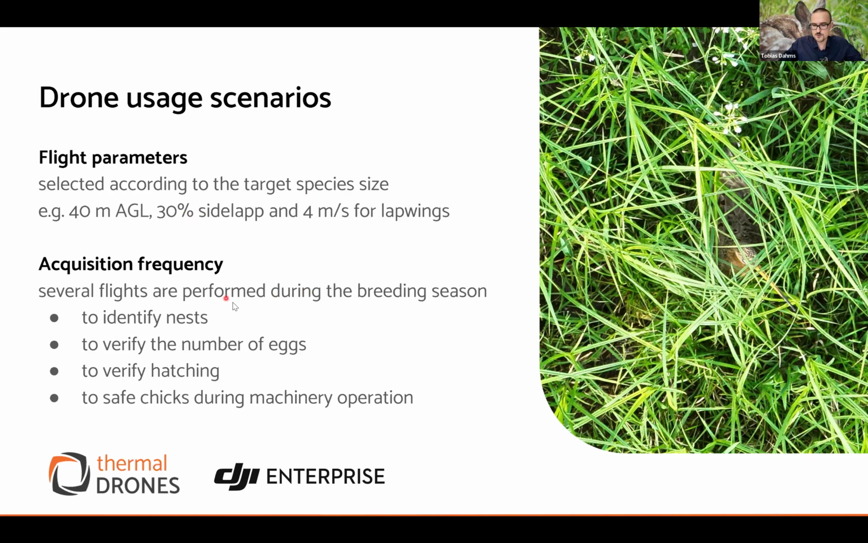In the example, they use the drone to first identify the nest, then to verify the number of eggs. That's always a big question, also for building the fence: whether the clutch, the Gelege, is full or whether the bird is still laying eggs. Then, of course, they verify whether the hatching has happened, and during the mowing operation, they save the chicks. So there's a lot of work for the drone, and it's very hard to imagine what they did before the drone. So there was even more work, but with the drone, it's still a lot of work.